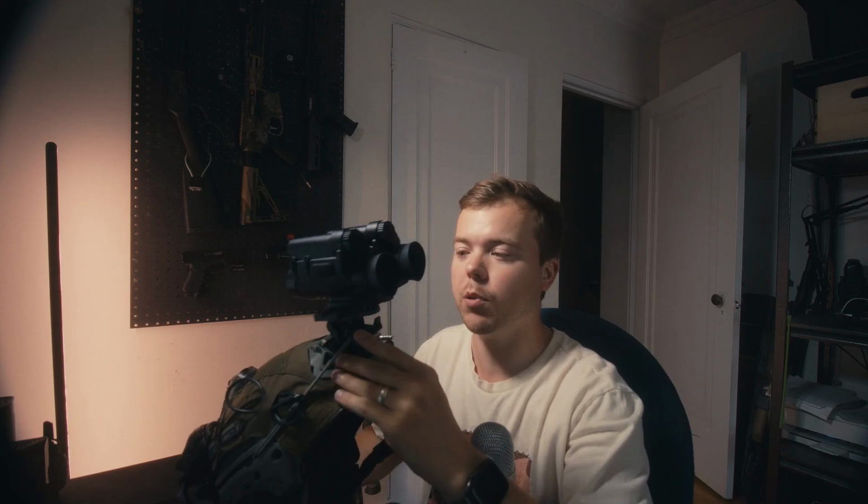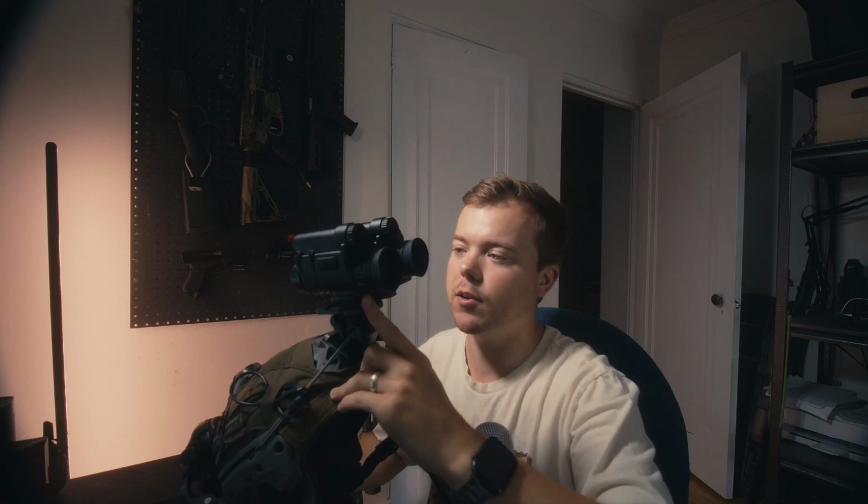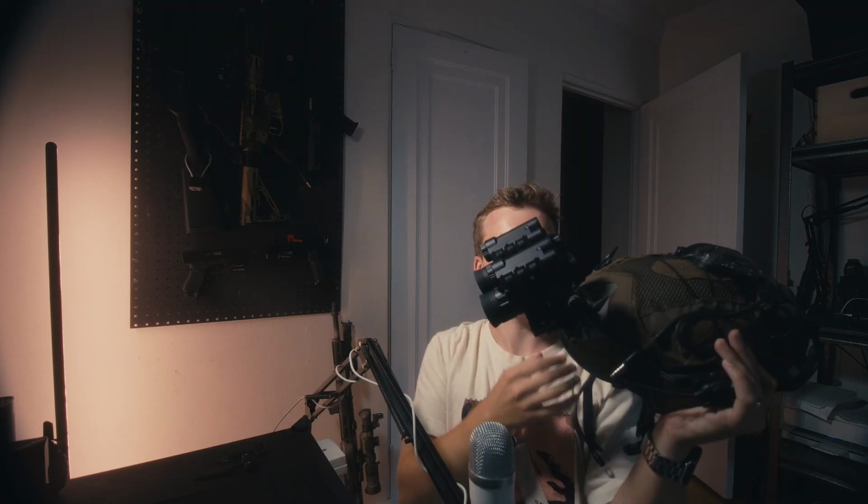So Good Nite Gear supplied the dual bridge mount here. This is kind of the cheaper one. You can get one that mounts up with the Wilcox mounts, which I would recommend. More on that later. But they did send this mount over, and then I just connected my previous NVG 30 with a new one that they sent along as well. So overall, it's pretty cool.